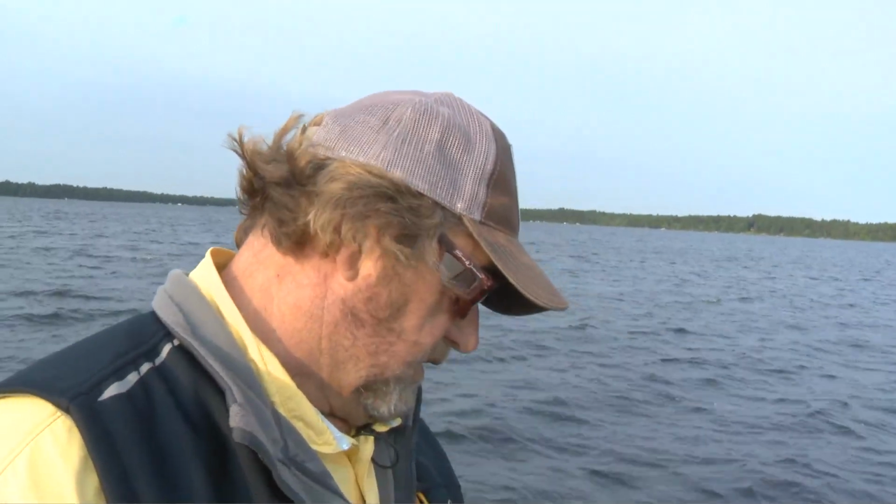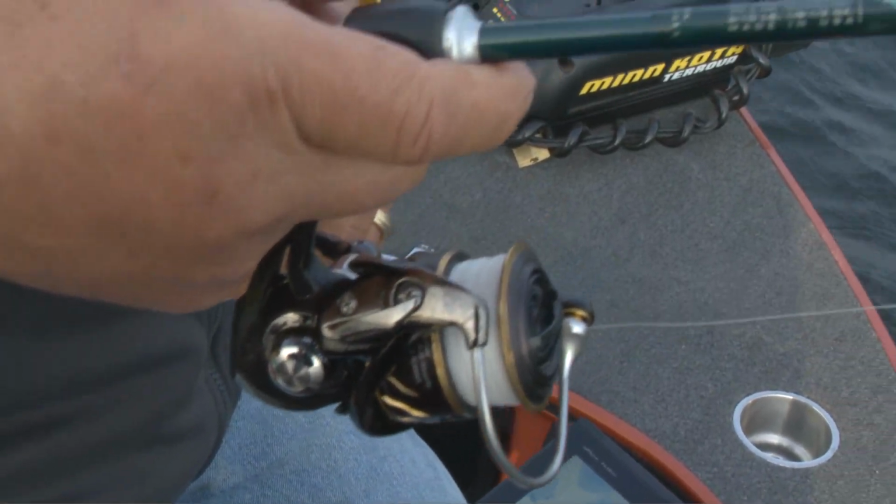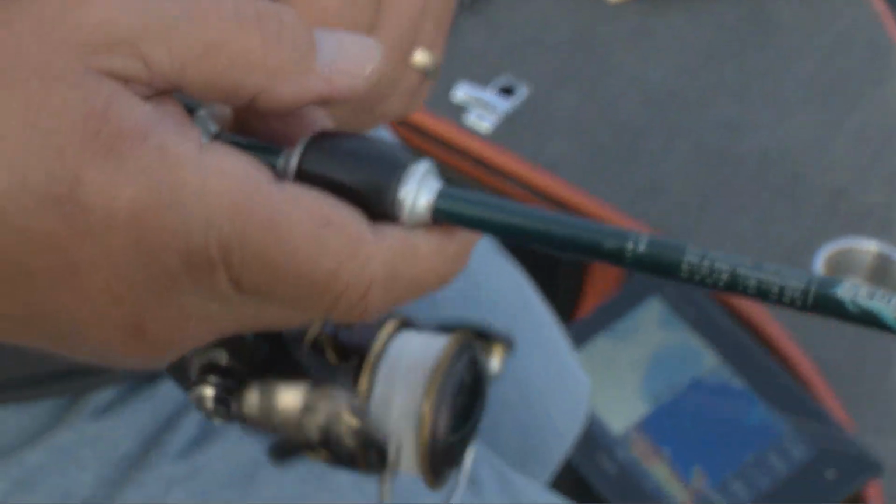I do know this, if you start with a passive bait, if they're in an aggressive mood, you'll get bit, and if they're in a passive mood, you should still catch some fish. If you start with a very aggressive bait and the fish are just in a passive mood, you can oftentimes fish by them all and not get bit. And I don't want that to happen.